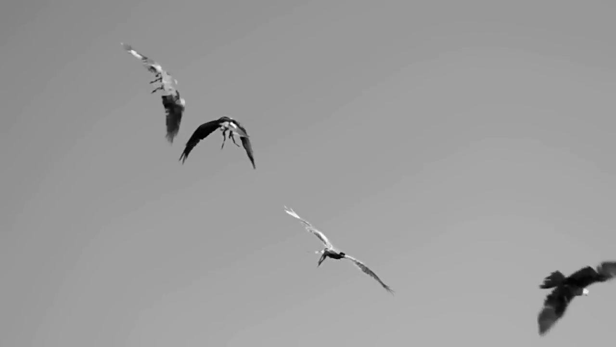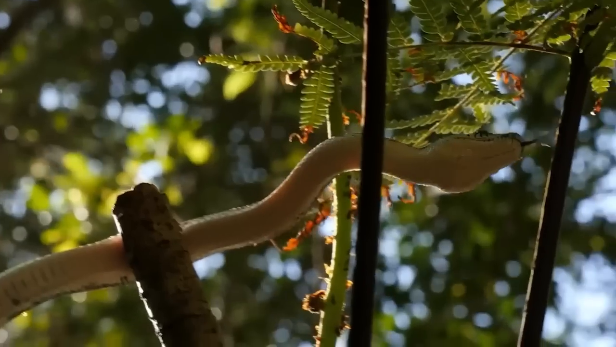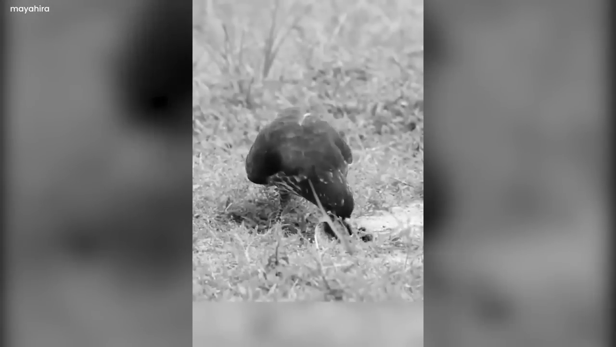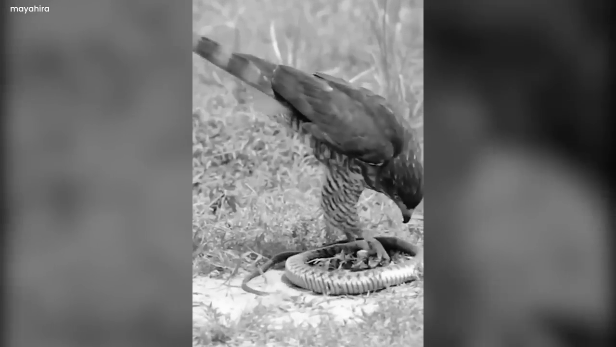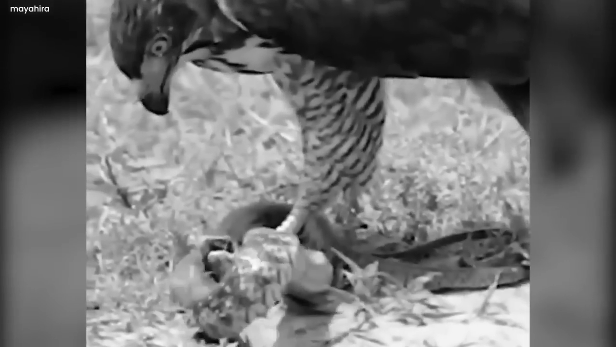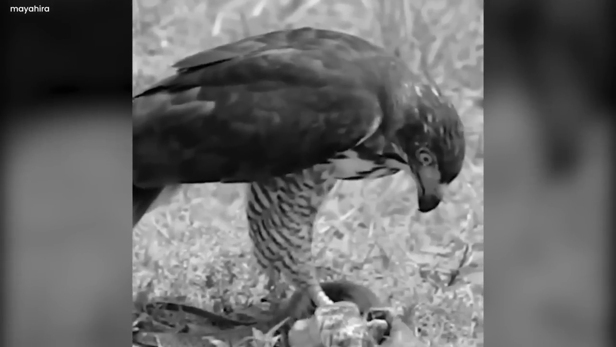Have you ever seen a predator falling prey to another predator? Nature's vicious cycle works in such a way that even venomous predators can serve as a delicious meal for avians. For instance, in this video, an eagle can be seen brutally dismembering a giant snake. Its sharp claws had a tight grip on the slithering creature, while its pointed beak started making brutal incisions on